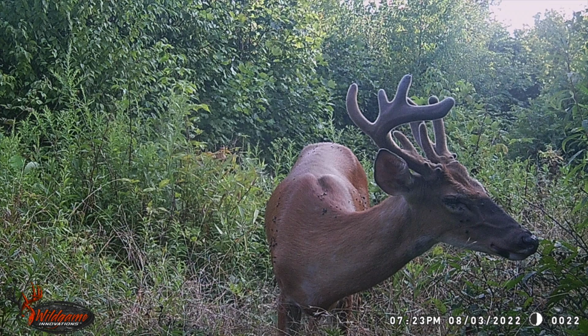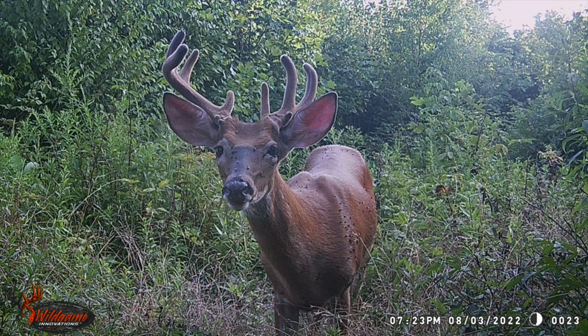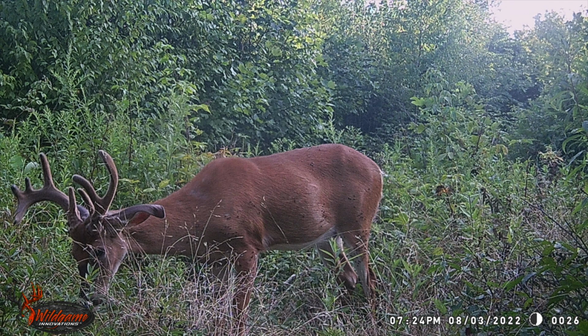And then we also got this really nice, kind of weird looking buck. A bunch of kickers. His left side is pretty messed up, but still a unique buck. If I saw the buck, I'd probably shoot him just for management reasons. But he does have good mass and a little bit of a non-typical thing going. So there's that one on the list.